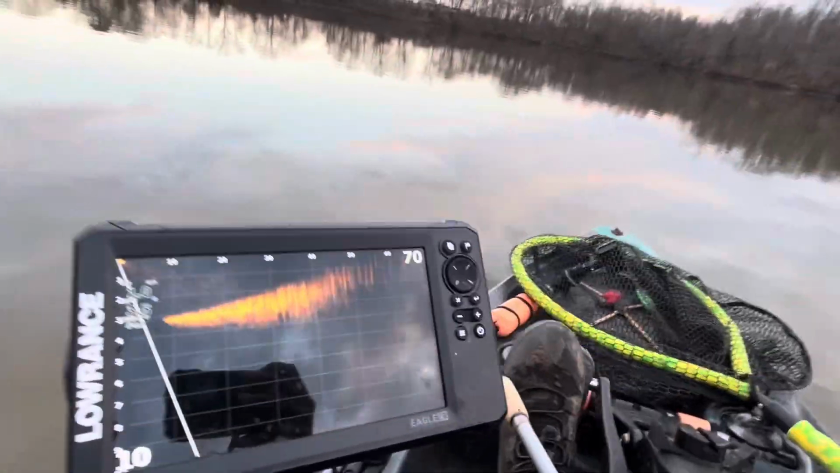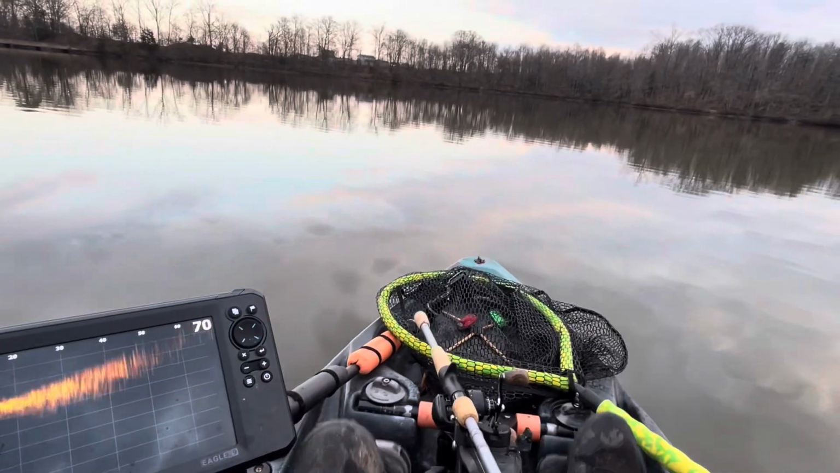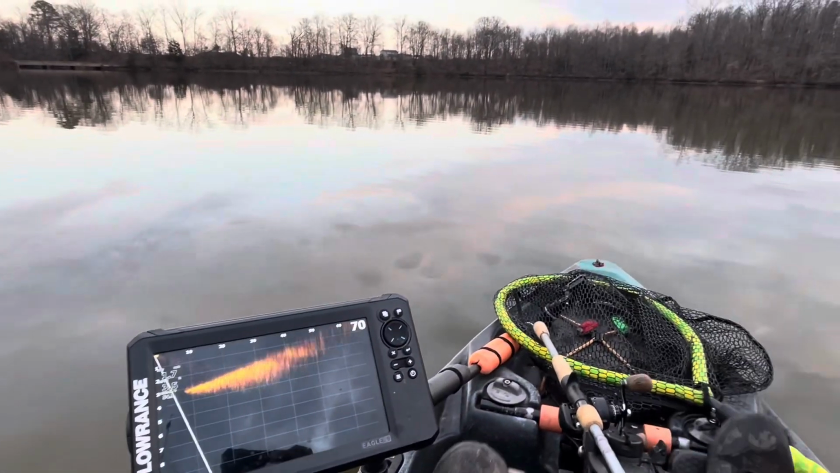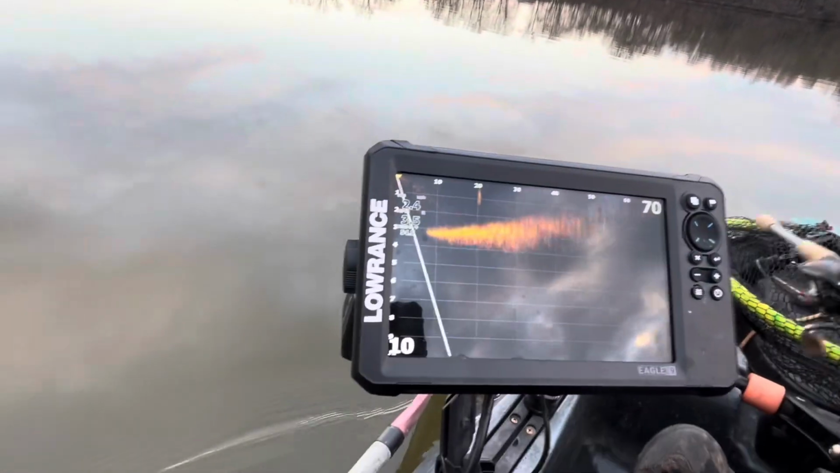So my initial thoughts on it, guys, I've been using it now. This is probably about my third day of using it. And I've put probably 15 to 20 hours in with it already. And yeah, guys, I don't have a lot of gripes.